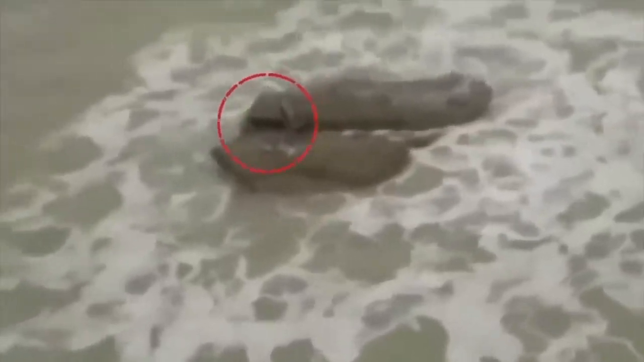Check out this crazy footage captured by some guys in Israel. They managed to catch what looks like a real-life mermaid on camera. The quality isn't great, but you can totally see the creature chilling on a rock before diving back into the water when it notices the guys creeping up. Oh my God! What is that? Do you think this thing was the real deal or just some kind of hoax? We want to hear your thoughts.